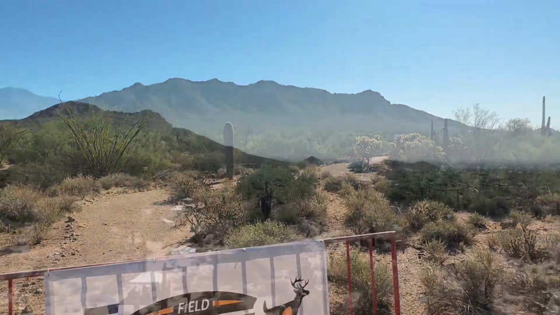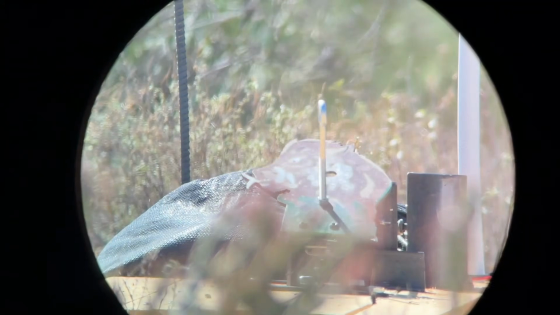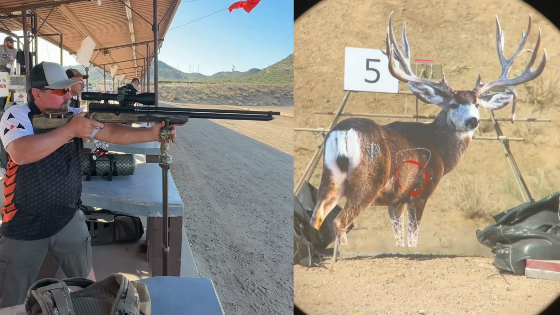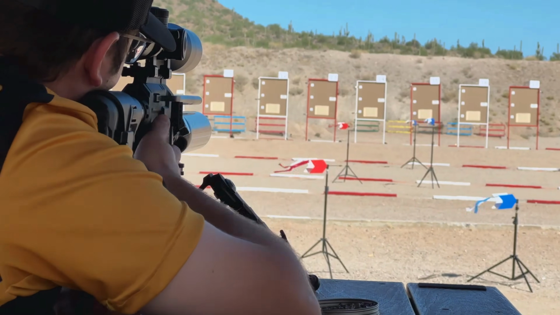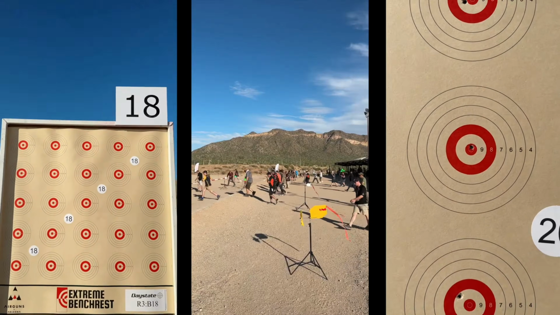This year we have field target out at the field target course down there. It's extreme field target. After that, we also have the steel scramble. We have the big bore event. We have 50-yard unlimited, and we have the 75-yard main event with the finals happening at 100 yards.